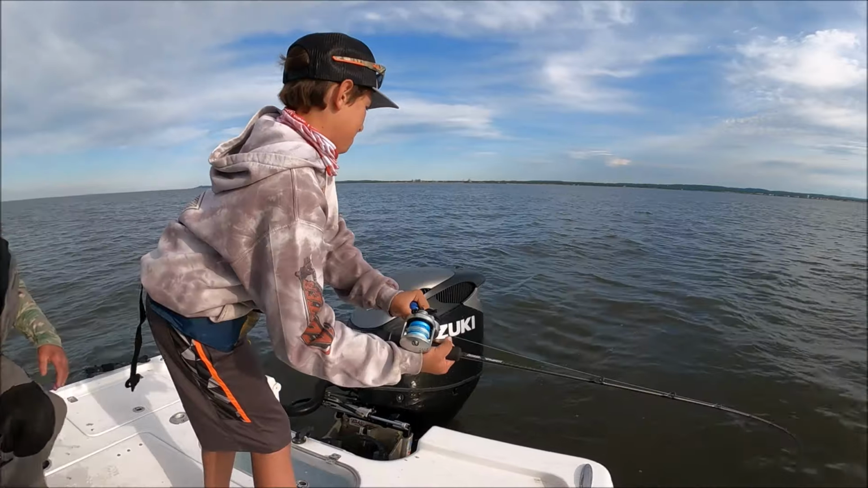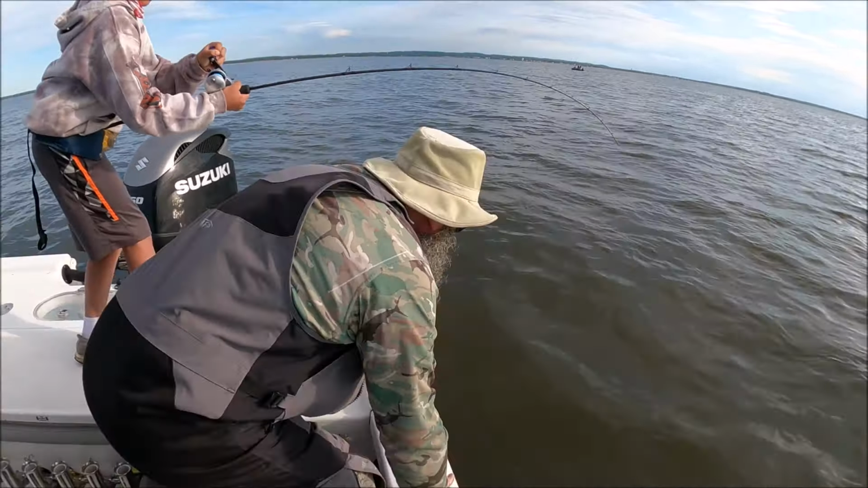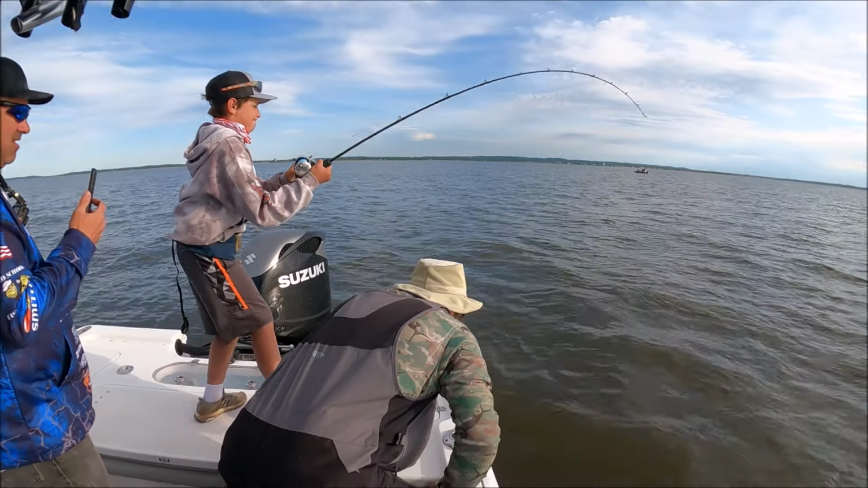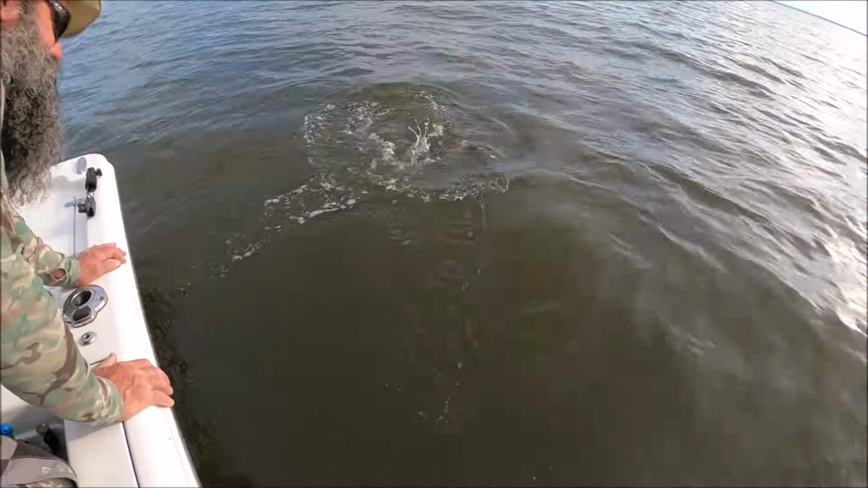Pull away from that motor. Crank down, pull away. There you go. Good job. Crank down. Crank down. Crank down. There you go. Take it whenever you can. Woo!